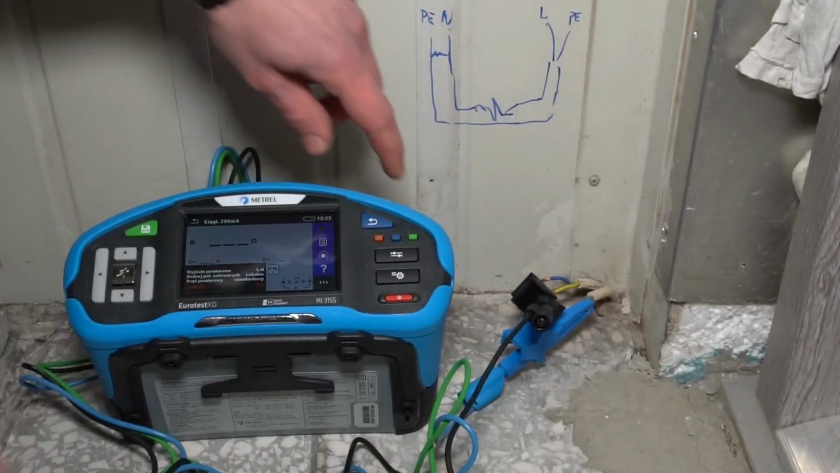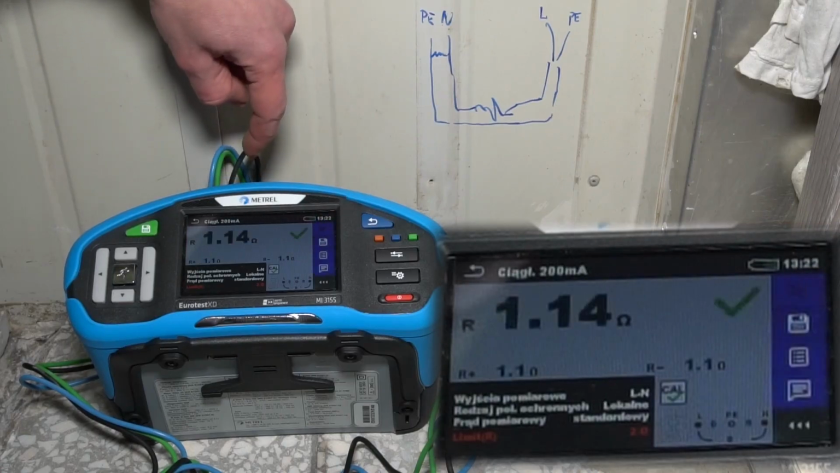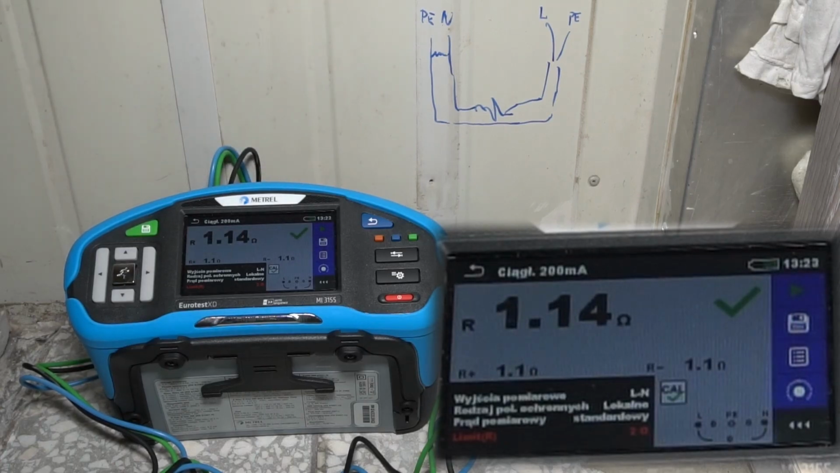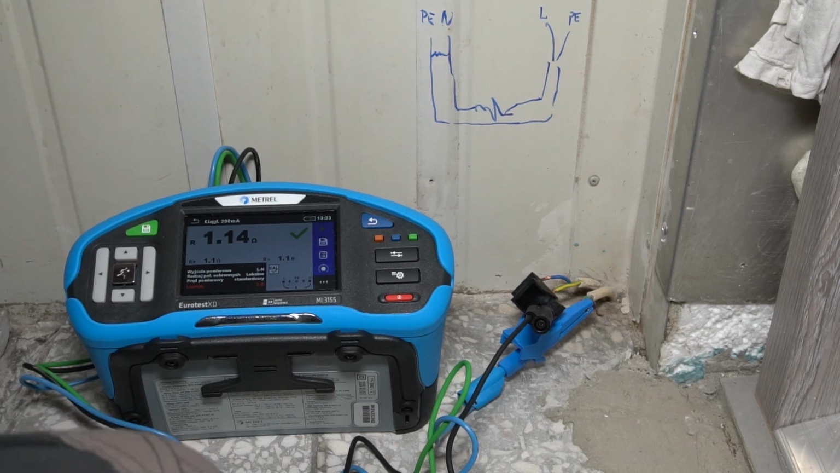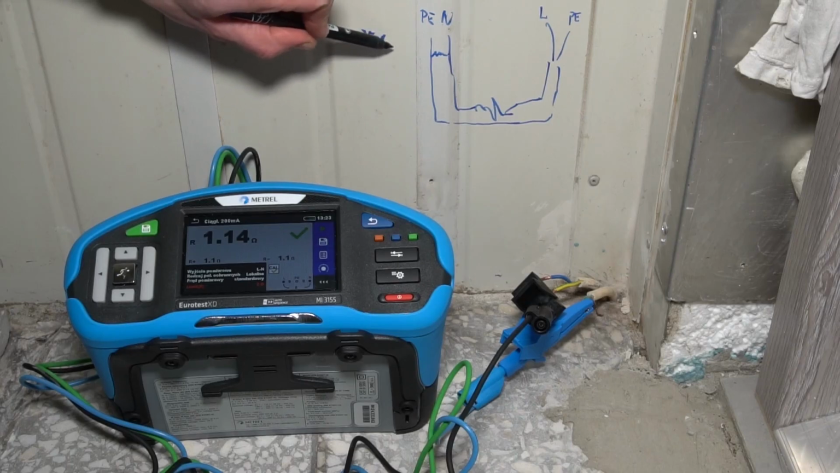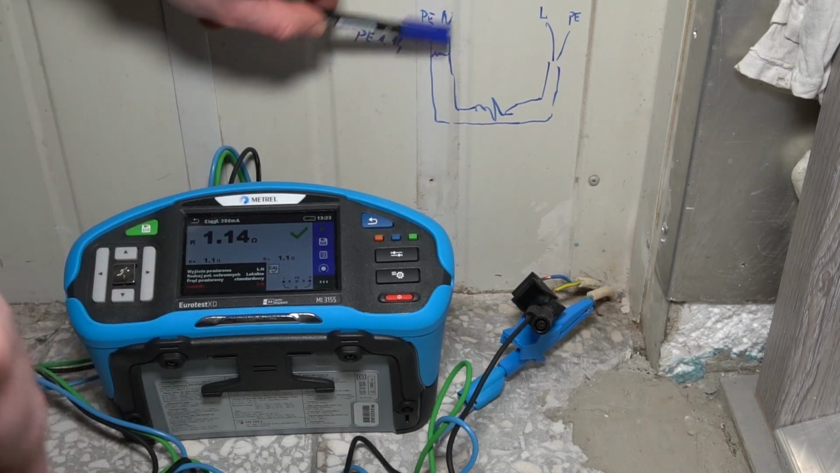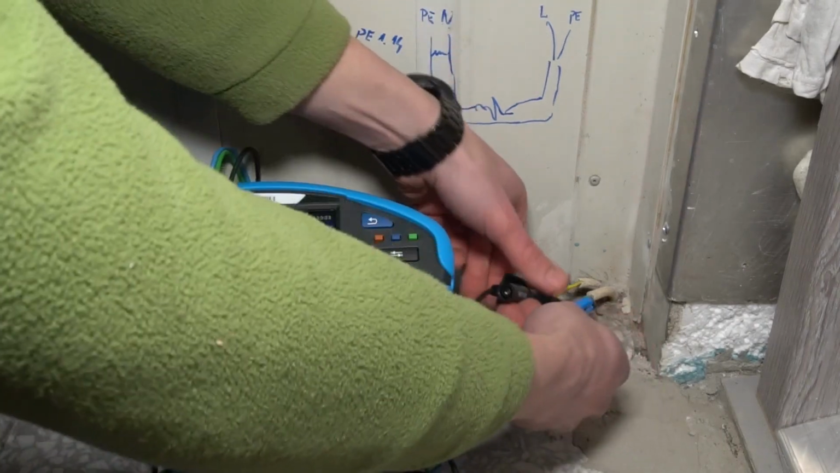Now we can check the continuity for the earth. So 1.14 ohms should be good. We can write this somewhere here. 1.14. Next we can check the continuity between live and neutral, if we have a break.